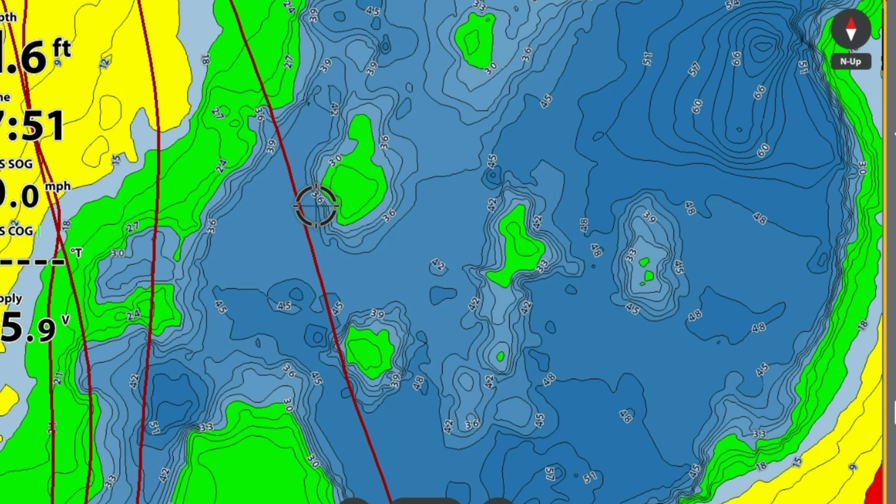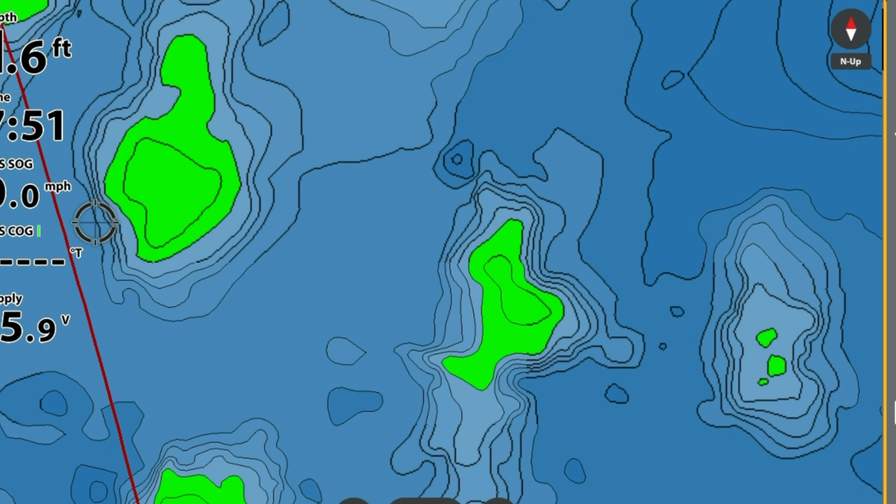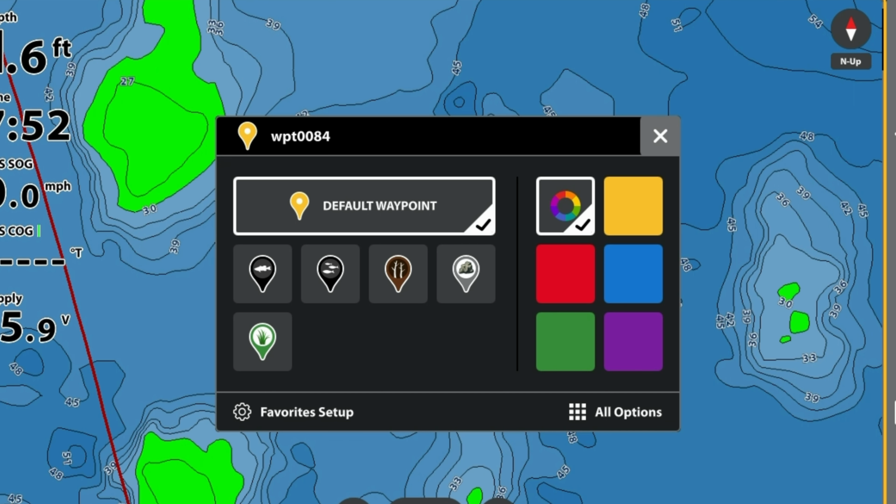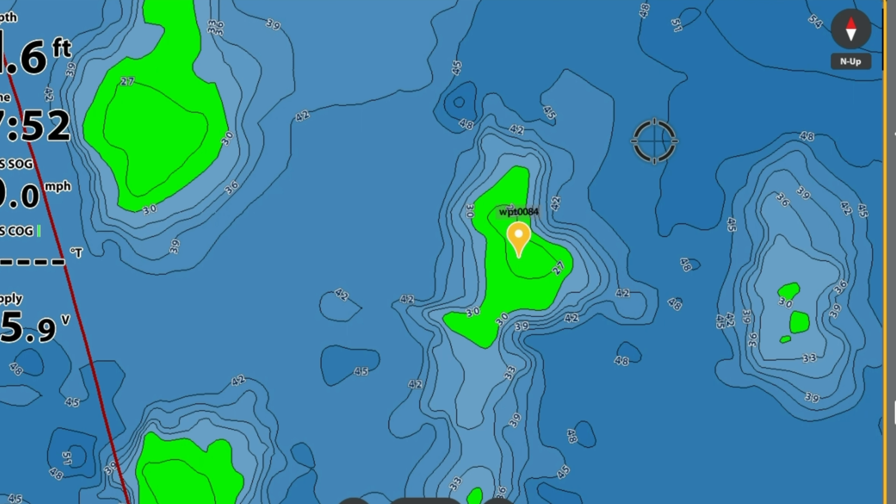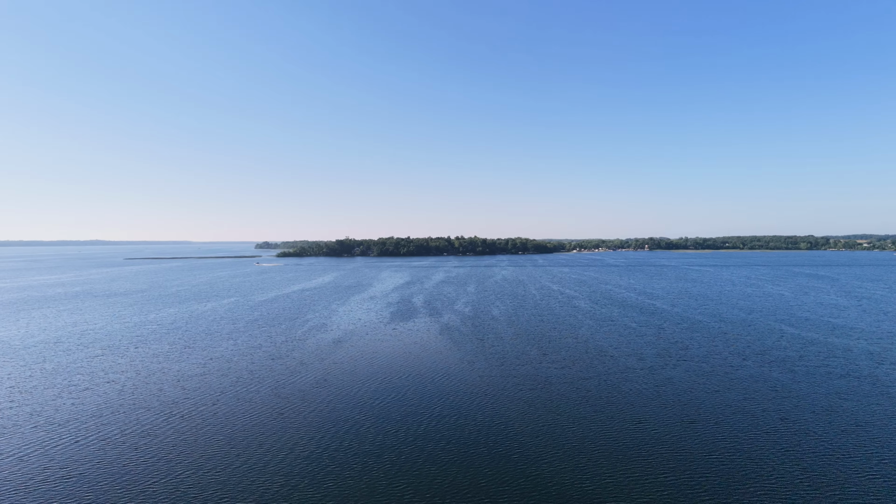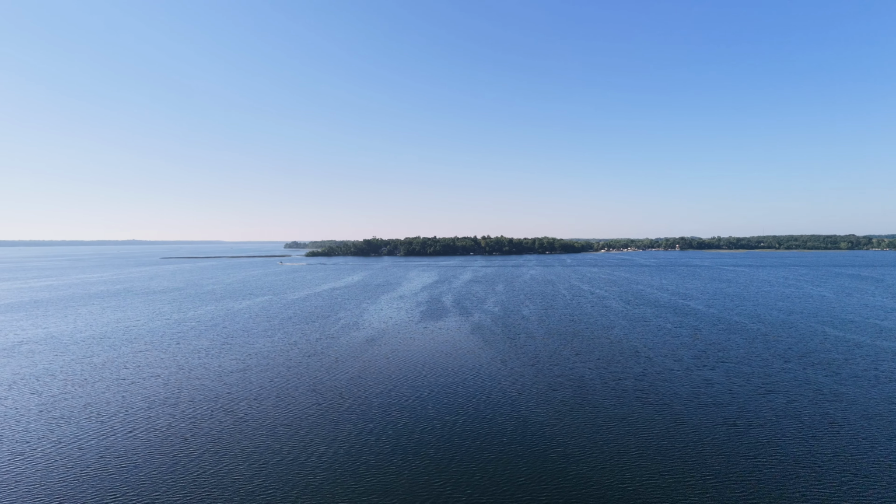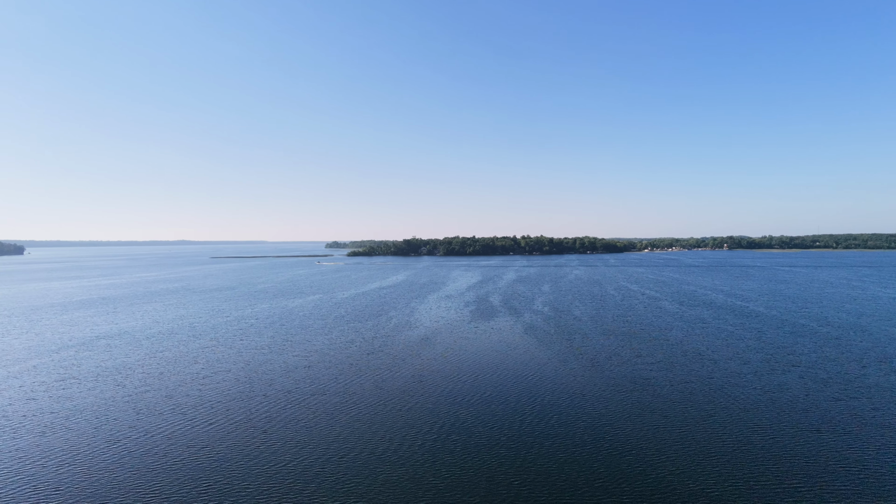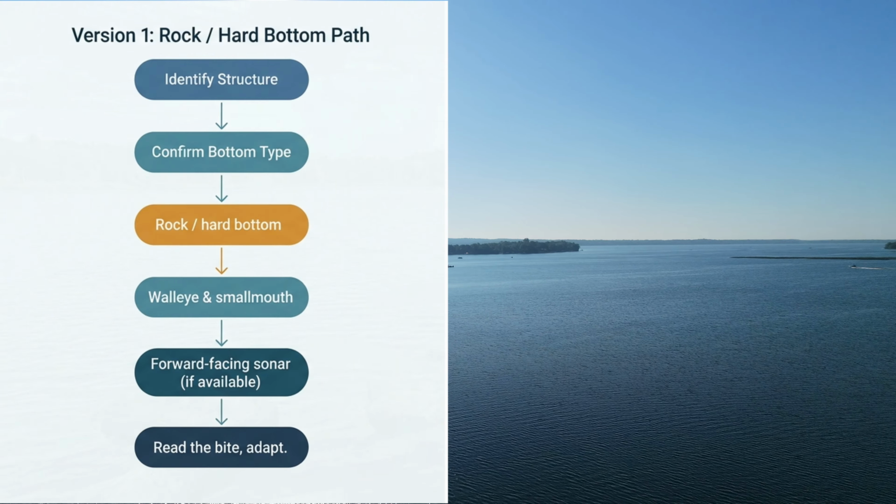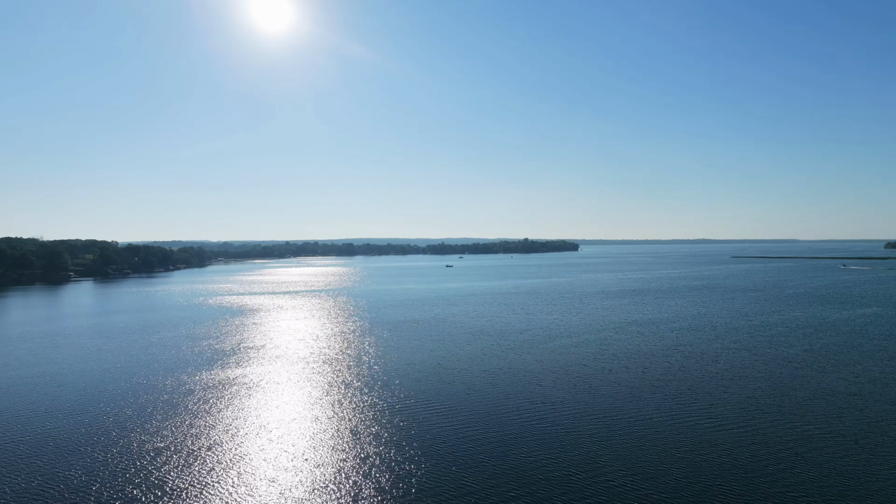On these Humminbird units, you can just press and hold. You can set a waypoint as a reminder. And this is helpful because if you can't tell a real hump from a slow taper before you leave the dock, you end up using a lot of gas and daylight checking spots. And some of those spots that you're going to check will never hold fish in the first place. On a lake this big and deep, over 100 feet max depth, I can sit at the dock and mark 4 or 5 of these before I even ever turn on side imaging. That's step 1 of my decision tree, and it literally works on any Humminbird or Garmin unit with a mapping chip. You don't need to spend more money to do this part.